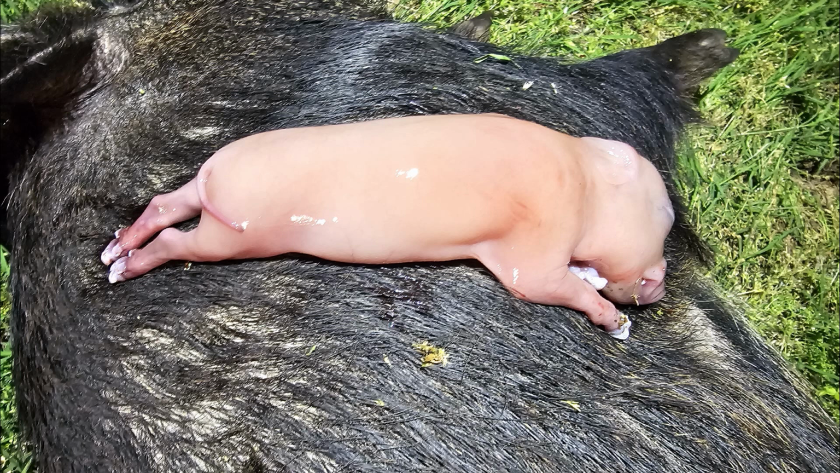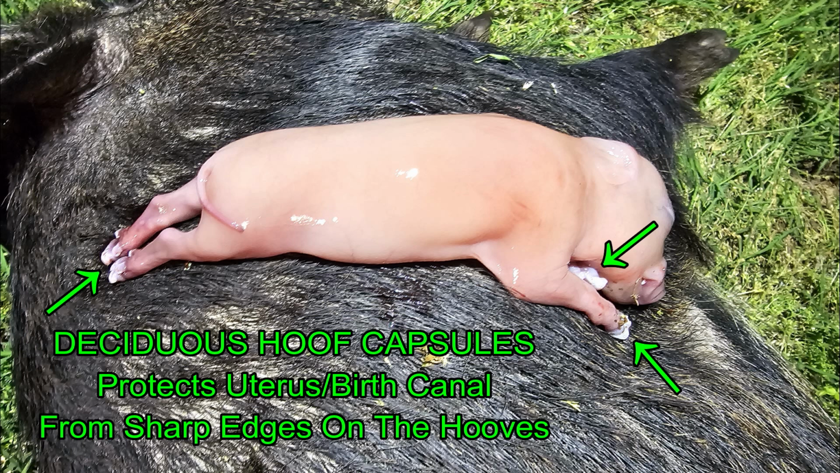Usually it's two or more. Now, this piglet is kind of interesting. The little white caps that you see on the hooves actually will pop off really easily. These are deciduous hoof capsules, and they protect the uterus and the birth canal from the sharp edges of the hooves for animals such as pigs or even horses, so they don't damage the mama in the birthing process or while the baby is gestating.